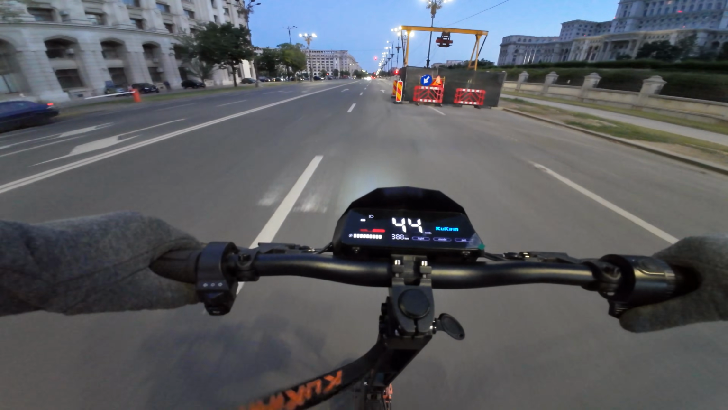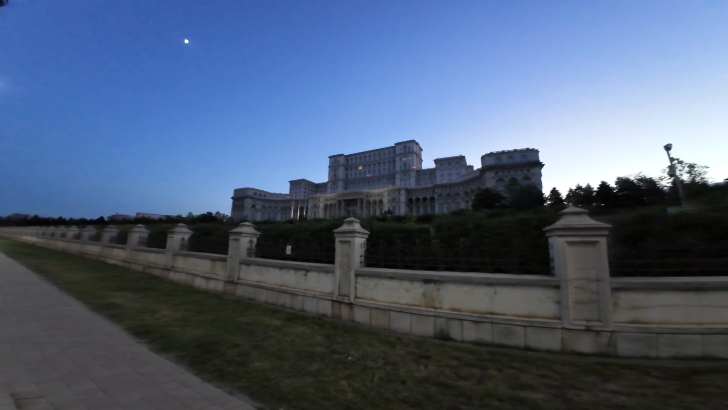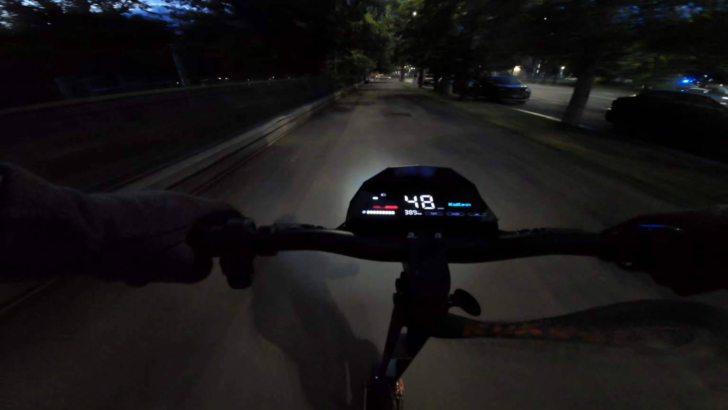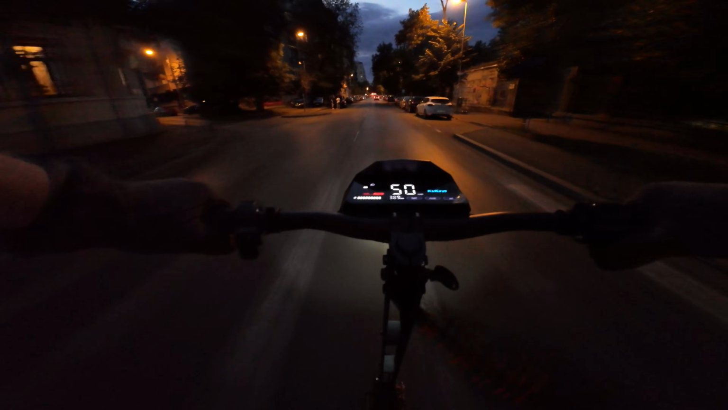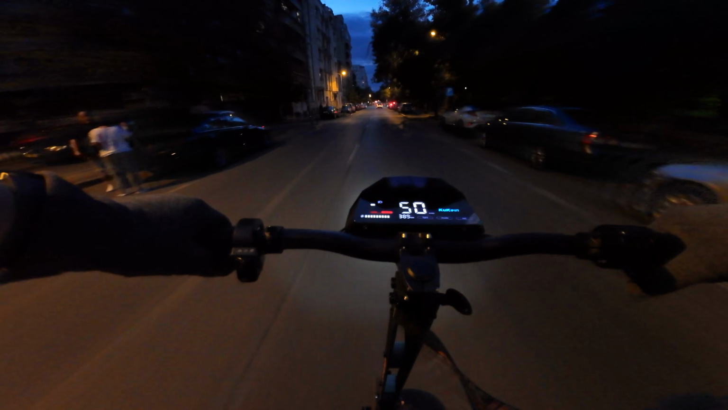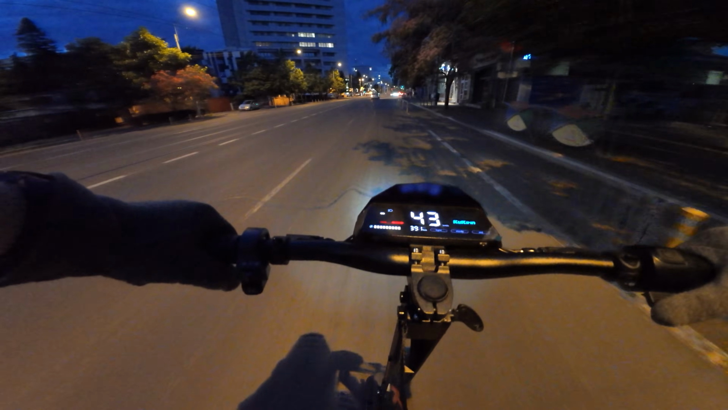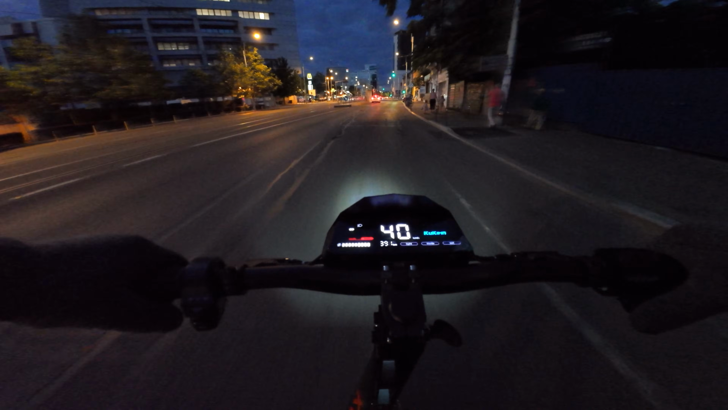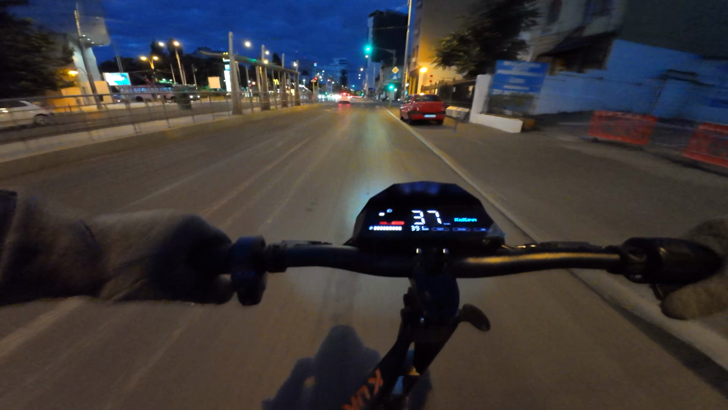There it is. That's the heaviest building in the world and the second largest administrative one after the Pentagon. This street is so dark I can't see the holes in it. I have to admit to you guys, this scooter is so smooth on the street. With all this range, you could explore any place with no fear of dead battery.